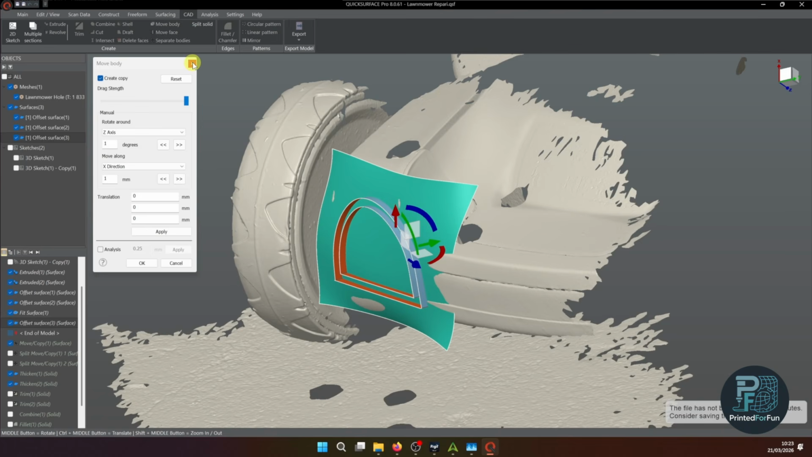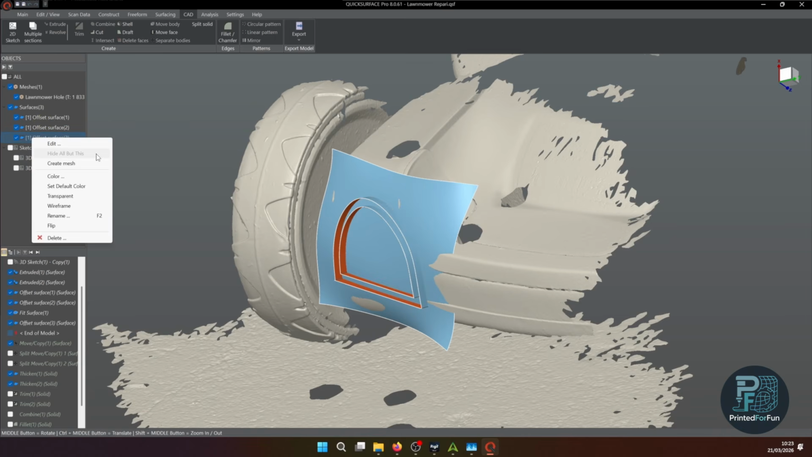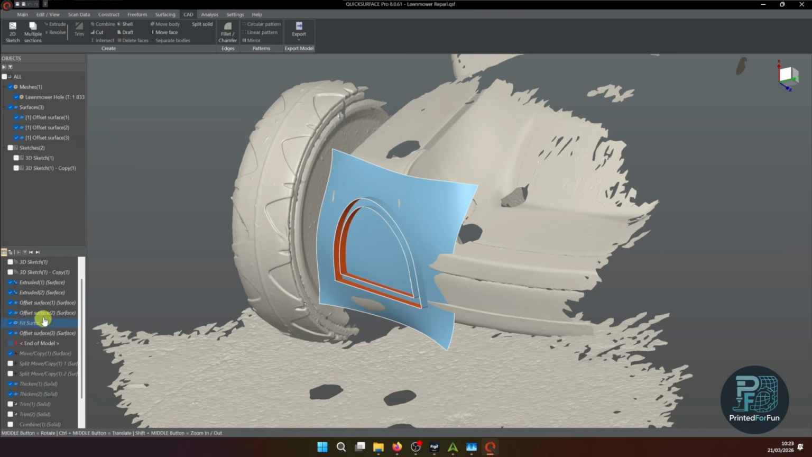Basically, it's translation without translation, only creating a copy. It first generates a linked copy, so they appear as one surface here. What you can do is right-click, and then there is a button, separate bodies or separate surfaces. Then you have two completely independent surfaces you can do different stuff with.